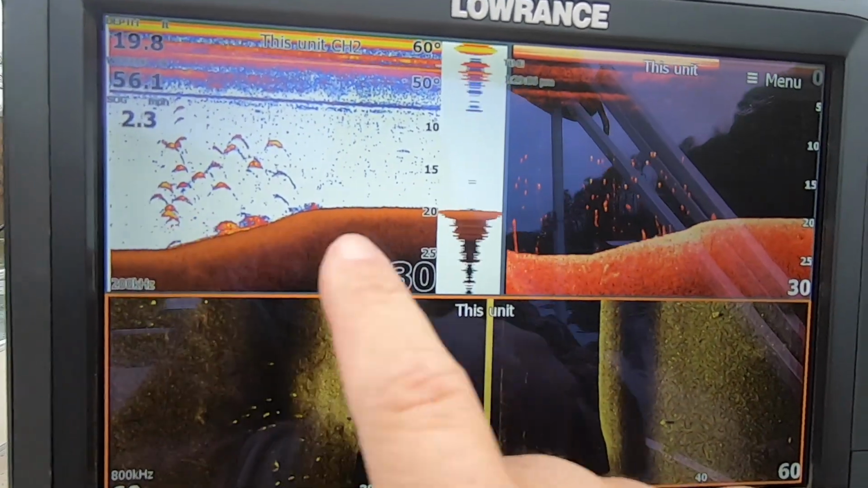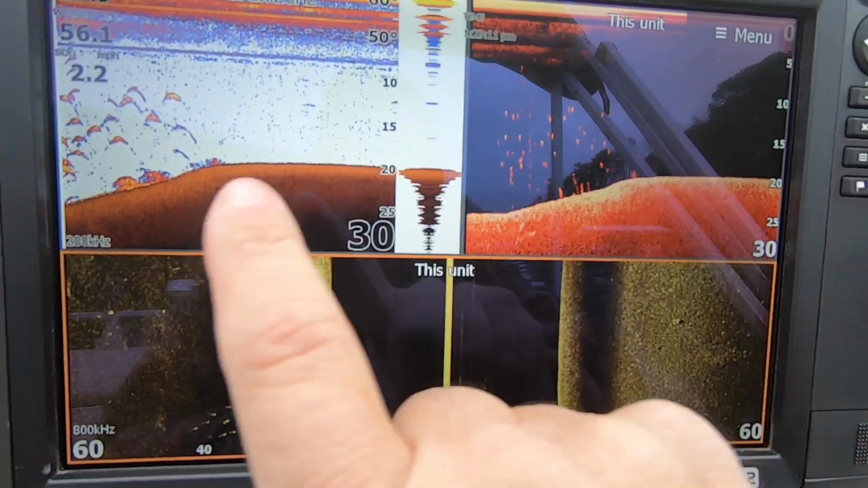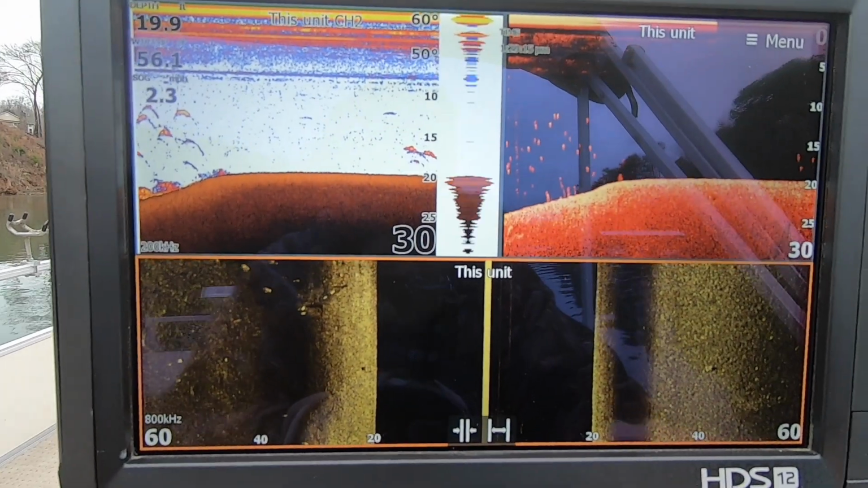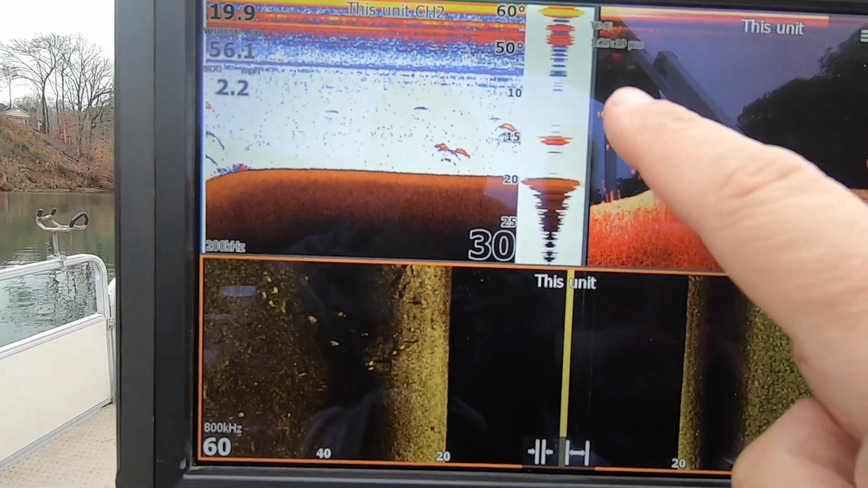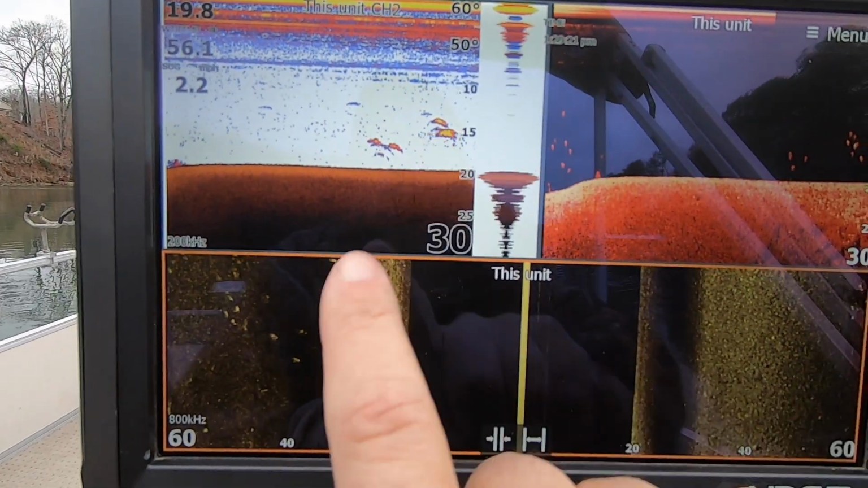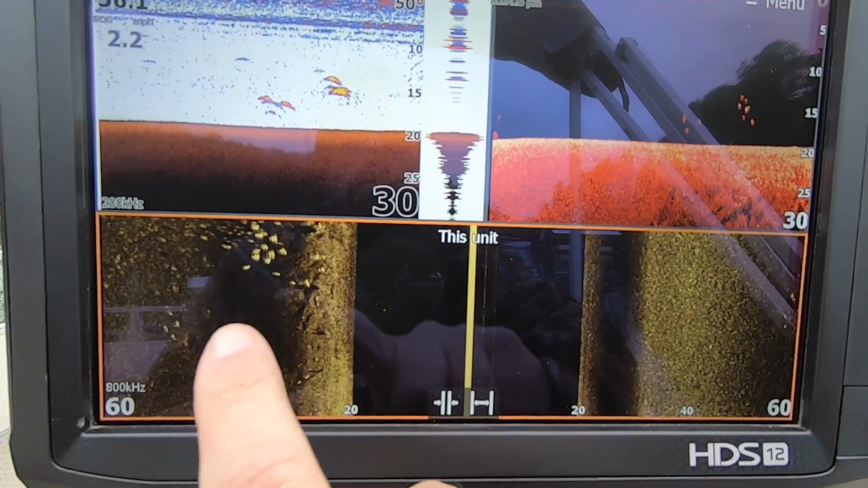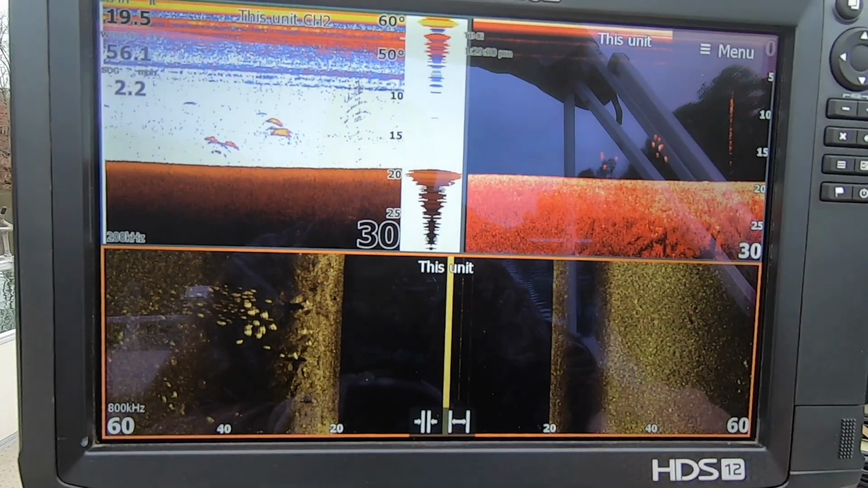So this is what I'm looking for when I'm getting ready to long line. The crappie are all scattered. They're all over the place right here. So they were all off that point. There's a few more running down here. So the way they're clustered up, that's all crappie that you see that's scattered all around here running in schools.